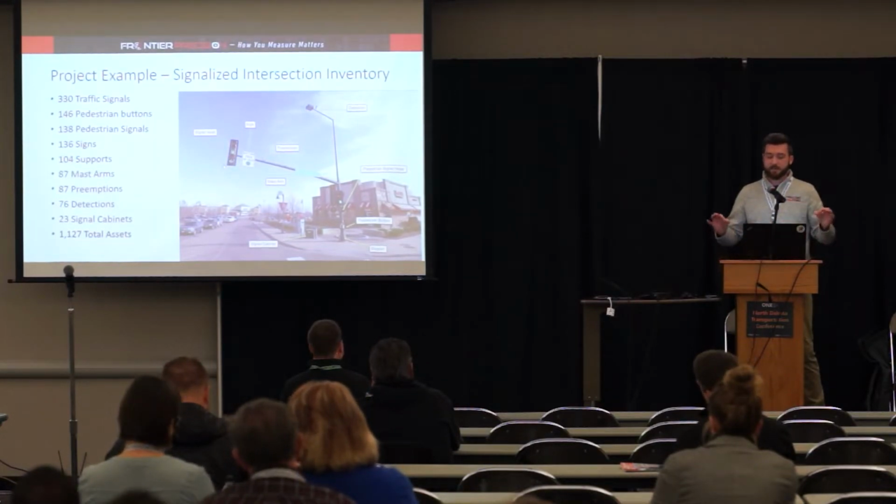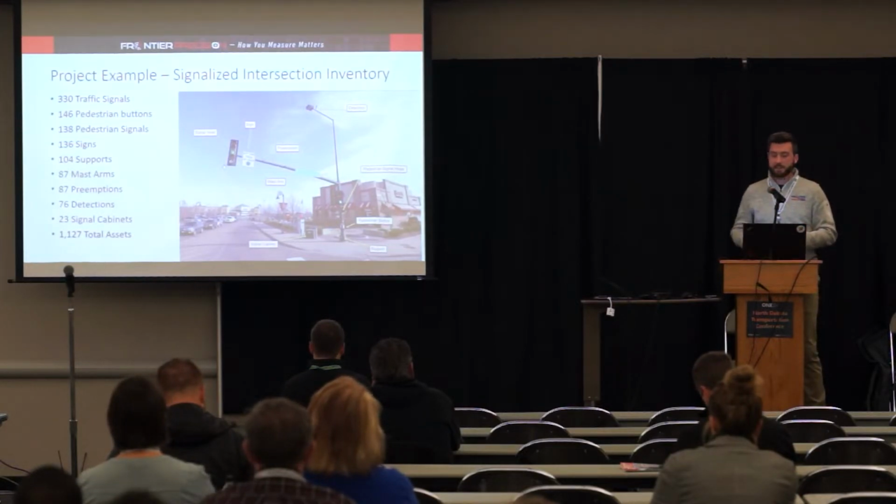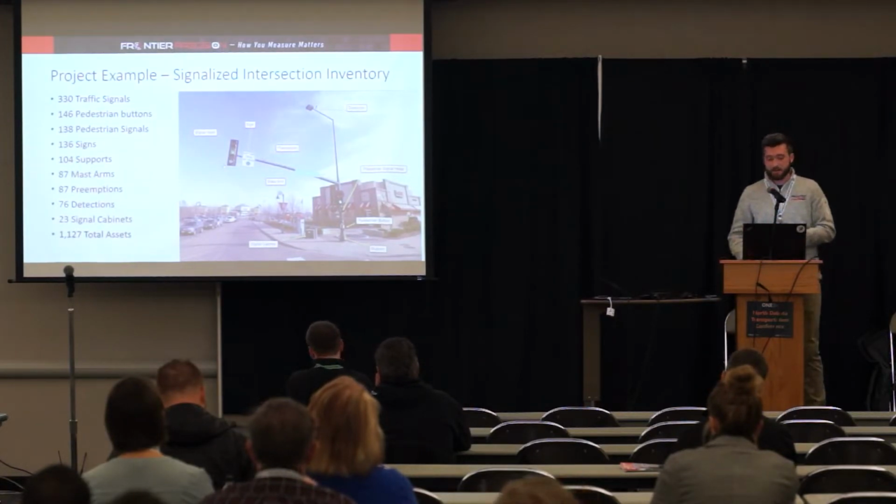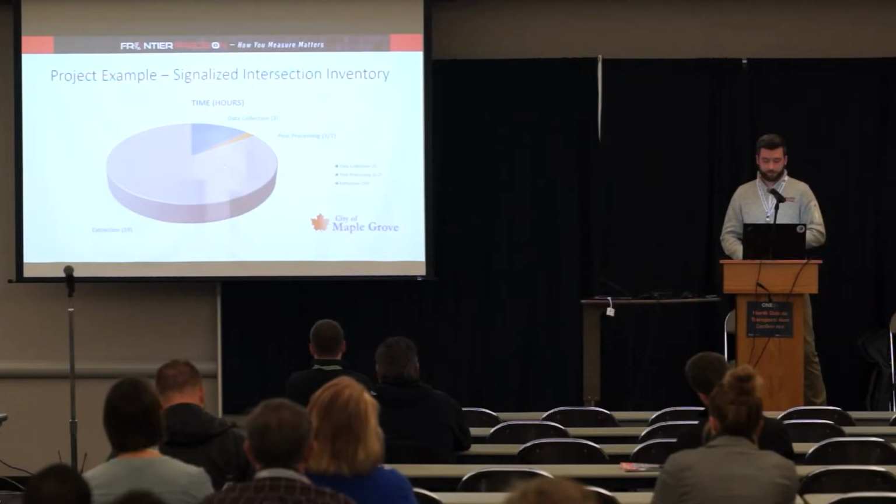So keep in mind, this is difficult to do if you can't get out underneath the signal head to understand where exactly that signal head is at with an XYZ position. So using mobile LiDAR or mobile mapping data, we can extract all 1,127 assets within 24 hours. And that takes into account the time it took to collect the data. Okay?